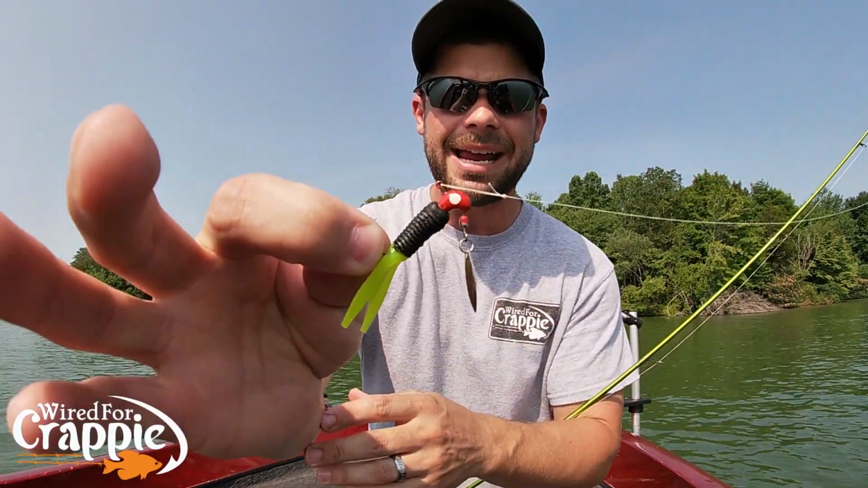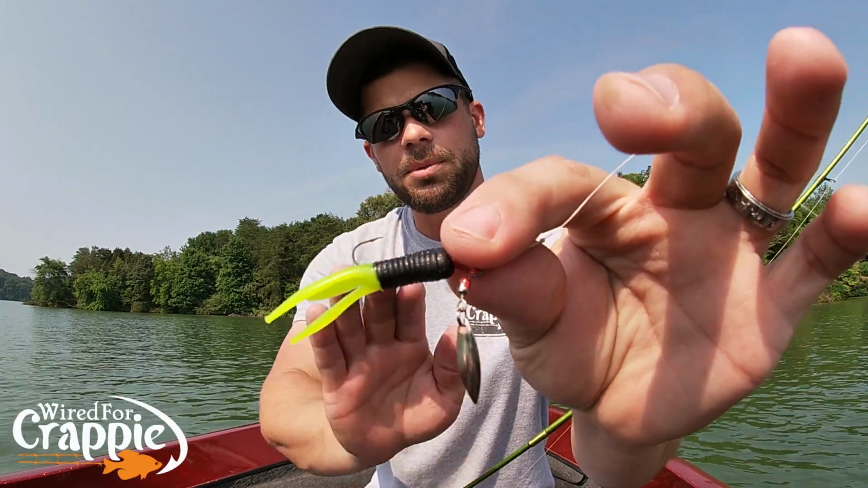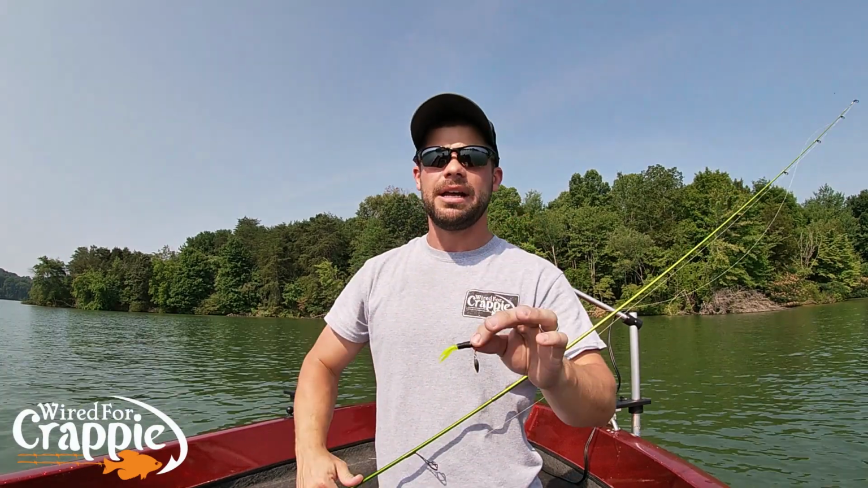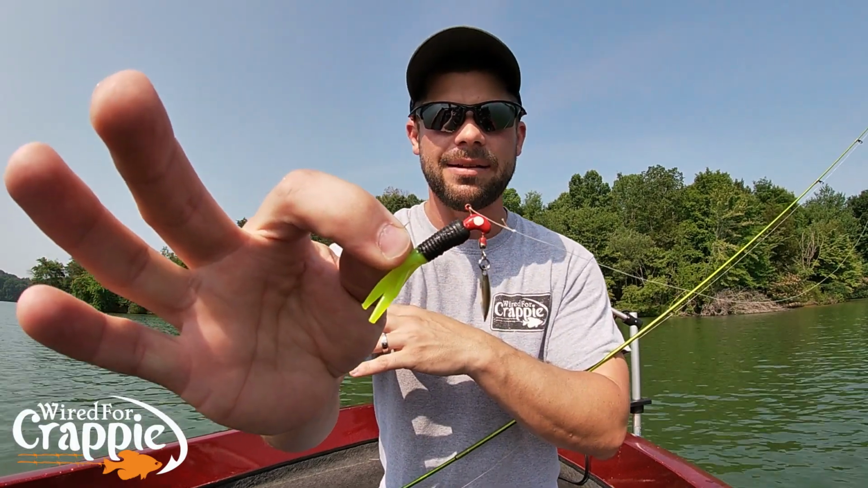All right, we're using a pony head. You guys see that? That's a willow blade. Hope you guys can see that jig. That is a 16th ounce with a willow blade. That is a silver blade. I like silver, okay? In clear water, I like silver. In dirty water, I like a gold blade. All right, that's a 16th ounce. That's a red head, and it's a pony head.